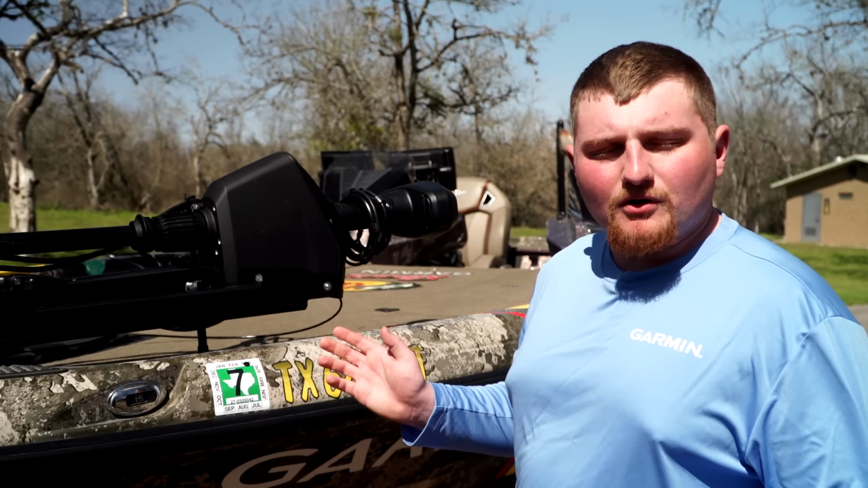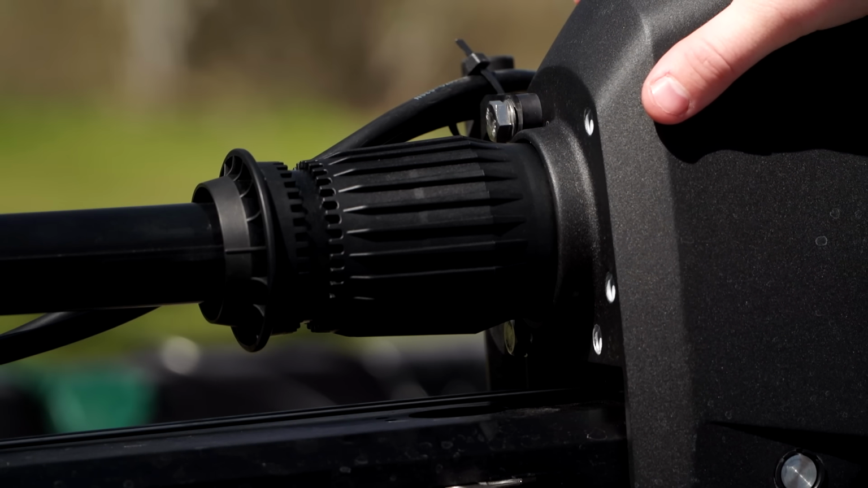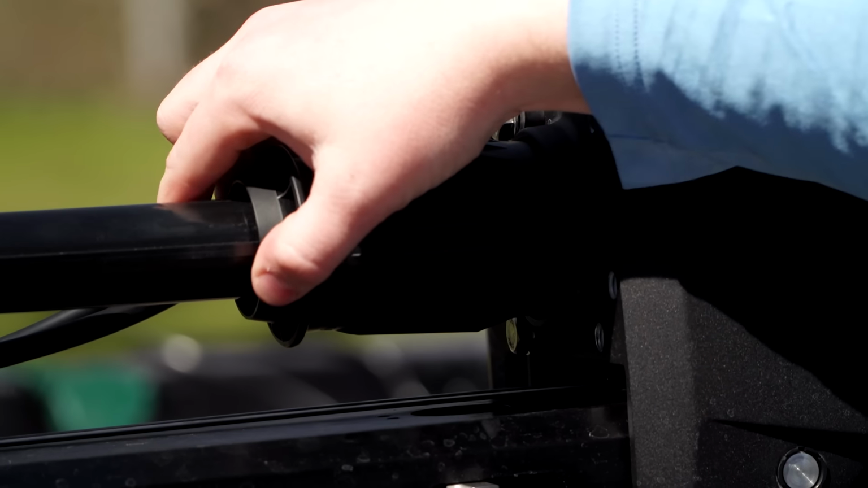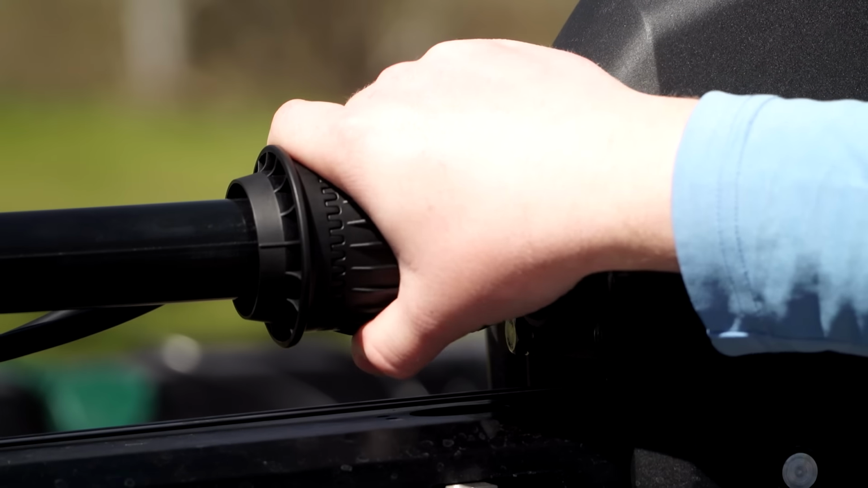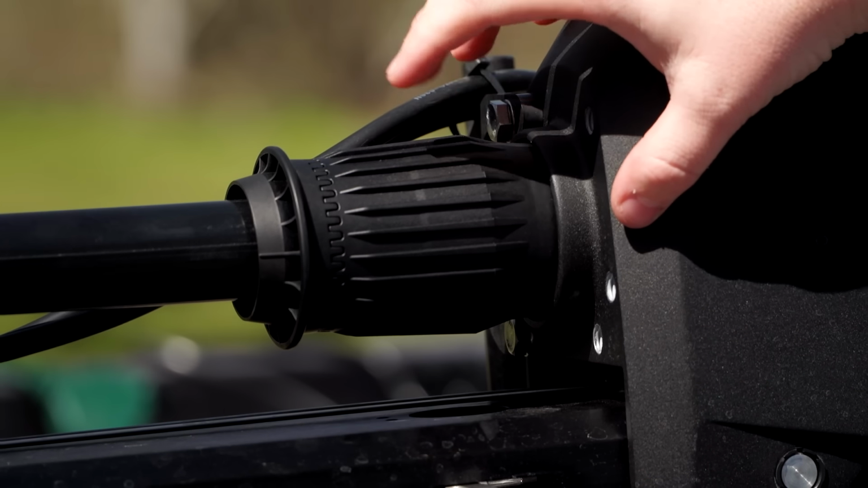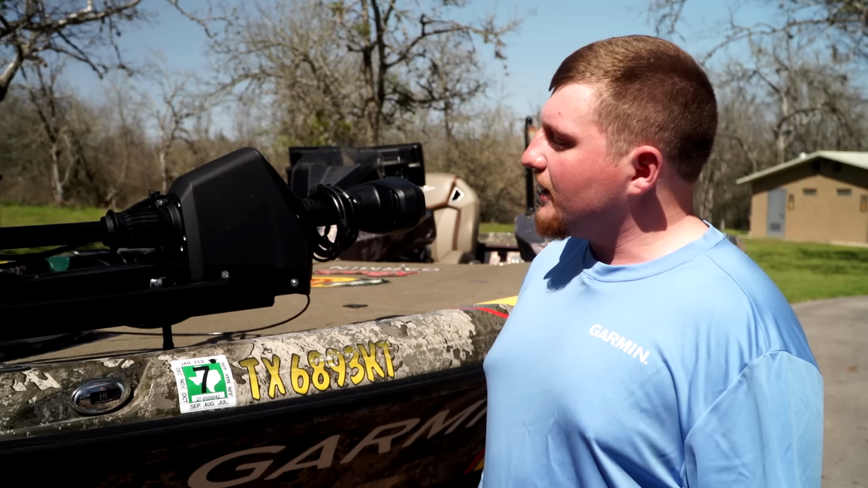So when you're out with your trolling motor, a lot of times you're doing a lot of back and forth movement. We have a new locking depth collar, which is going to allow you to actually snap it into place, and it's not going to go anywhere. It's going to really make sure that your trolling motor stays tight, and it's going to prevent any sort of slipping when you're in shallow water and you pull the motor up, or you're trying to do any situations like that.